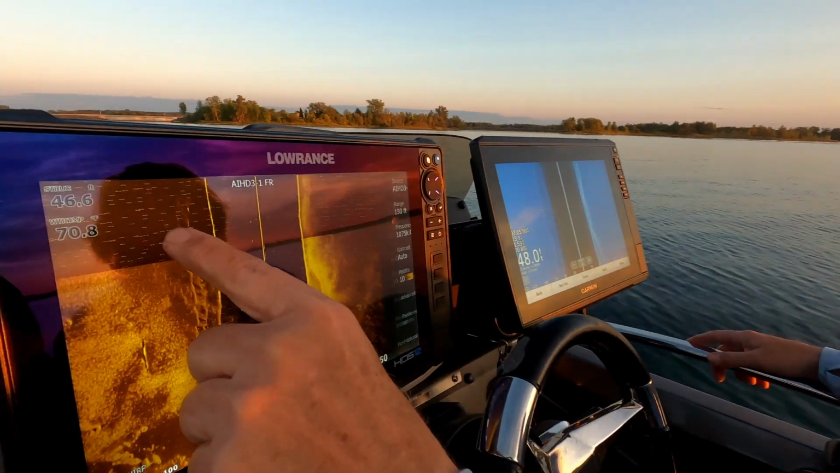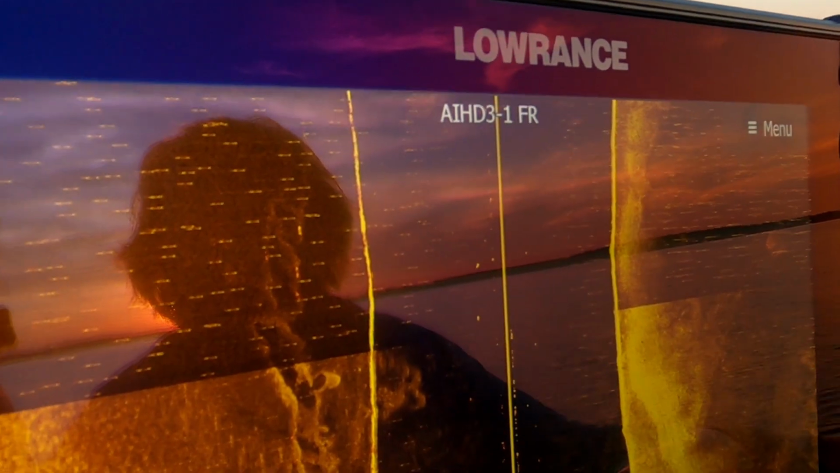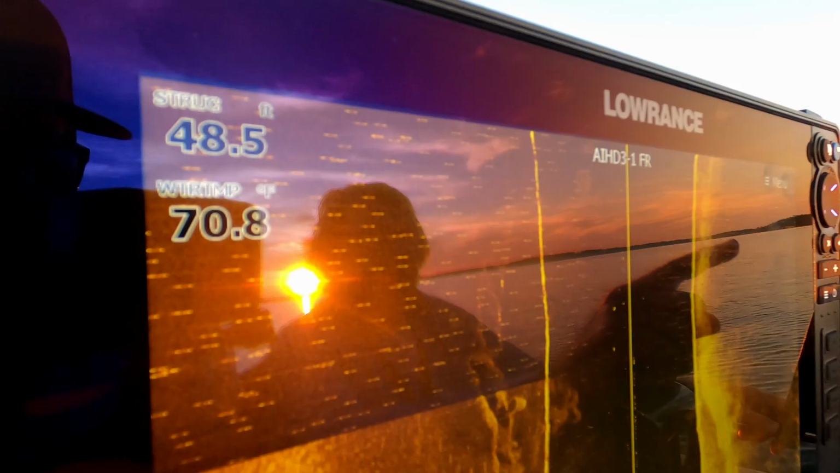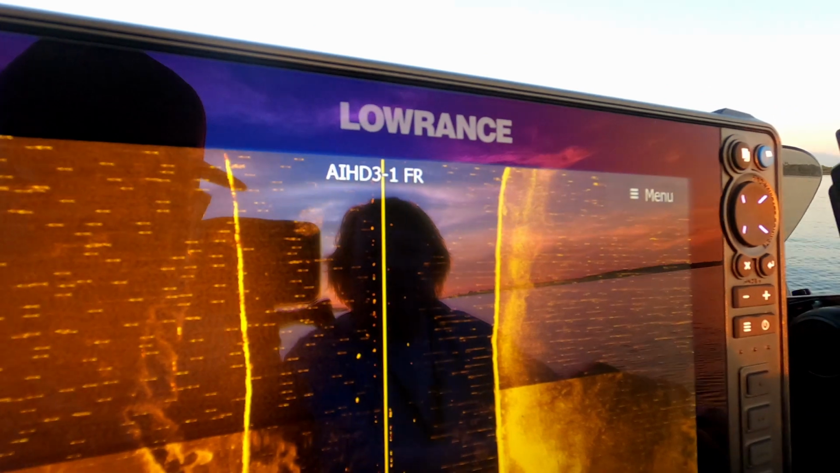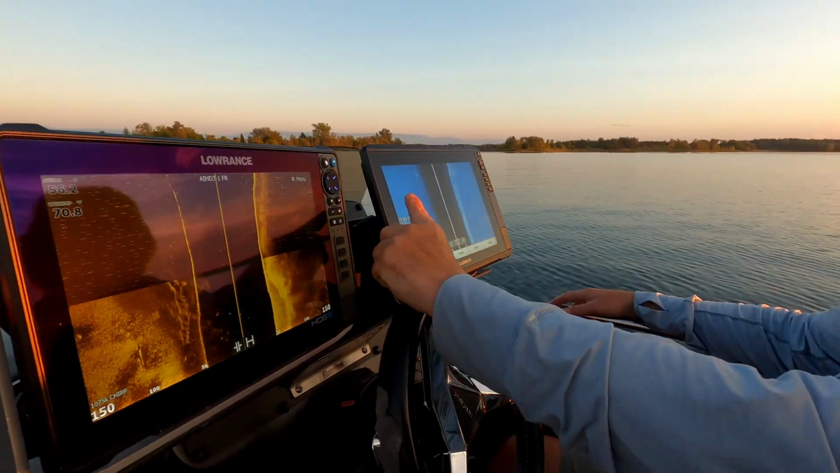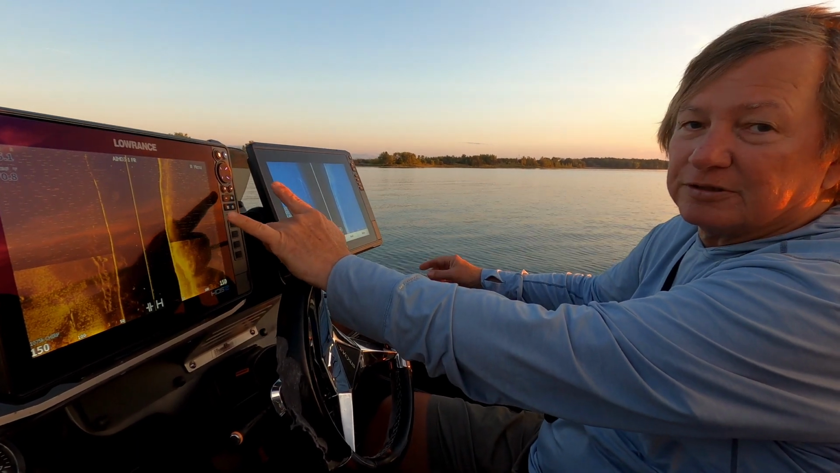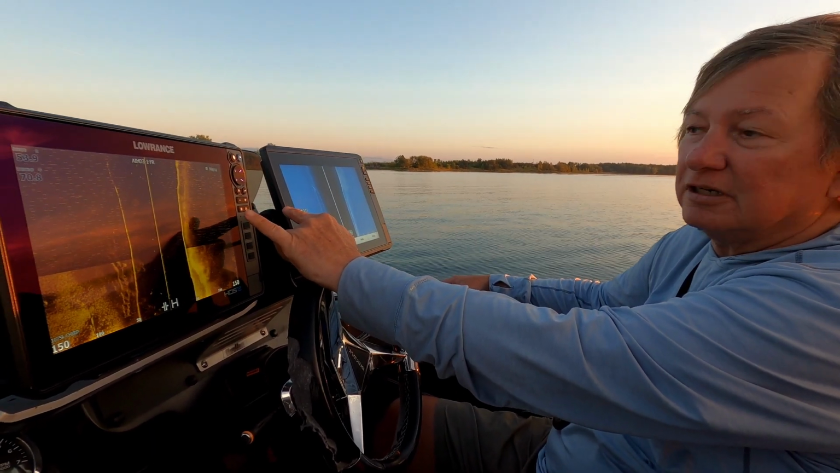You see we picked up the noise. We didn't pick up noise when we were running 455, but we picked up the noise problem when we're both running about the same frequency. This is sonar-induced noise from running two transducers at roughly the same frequency.